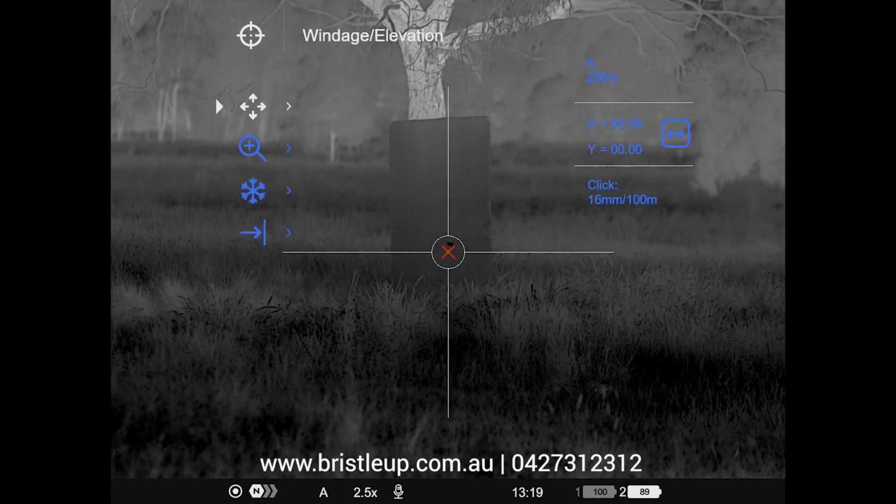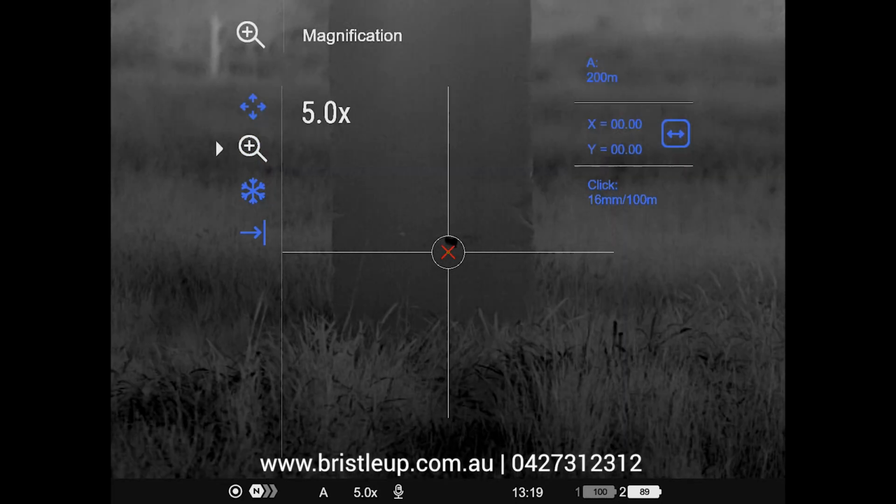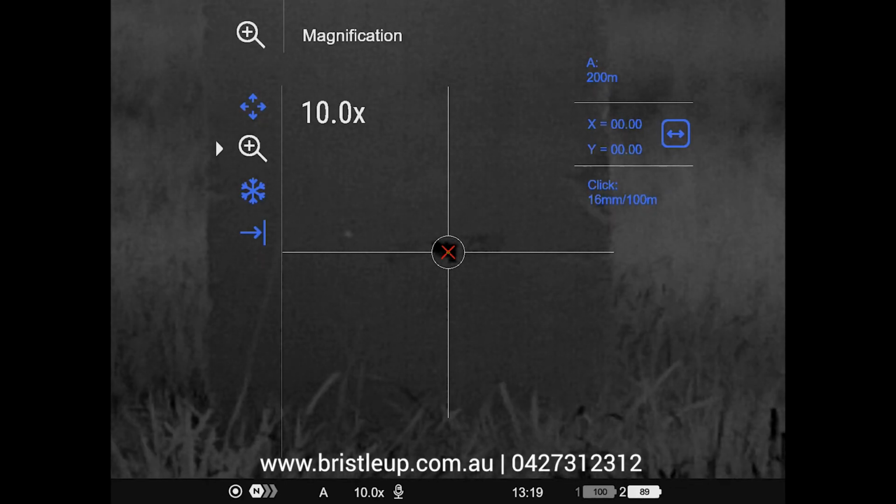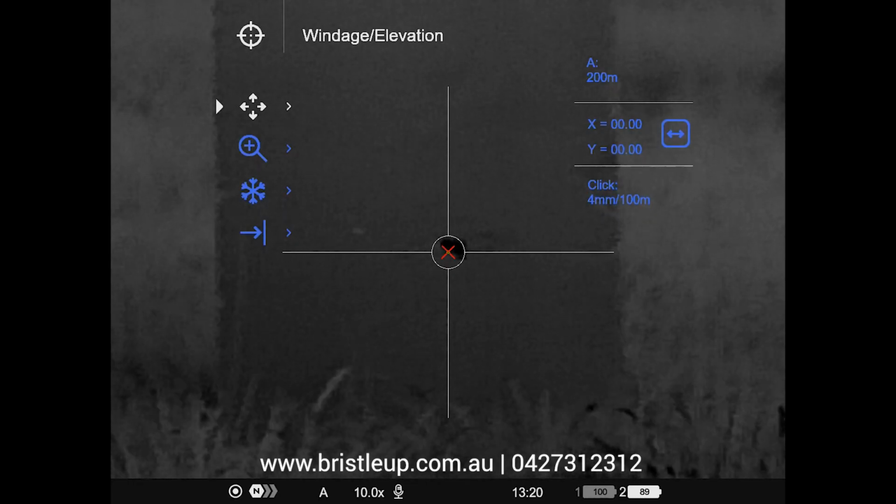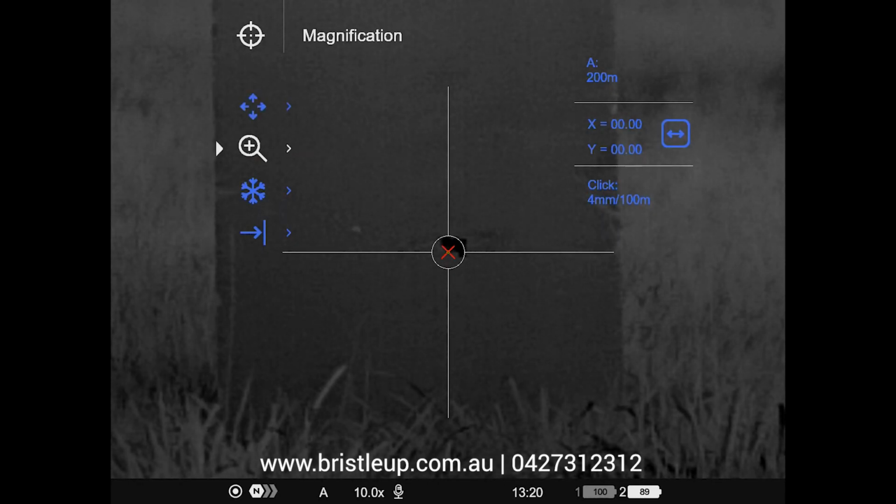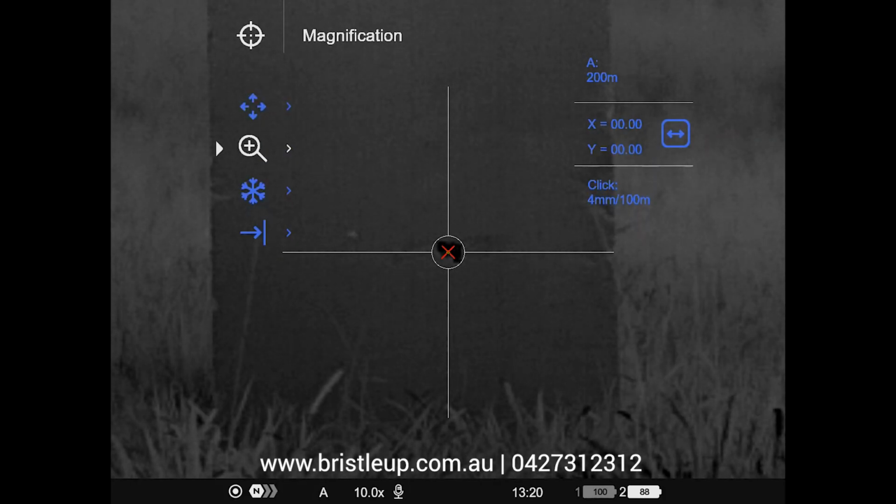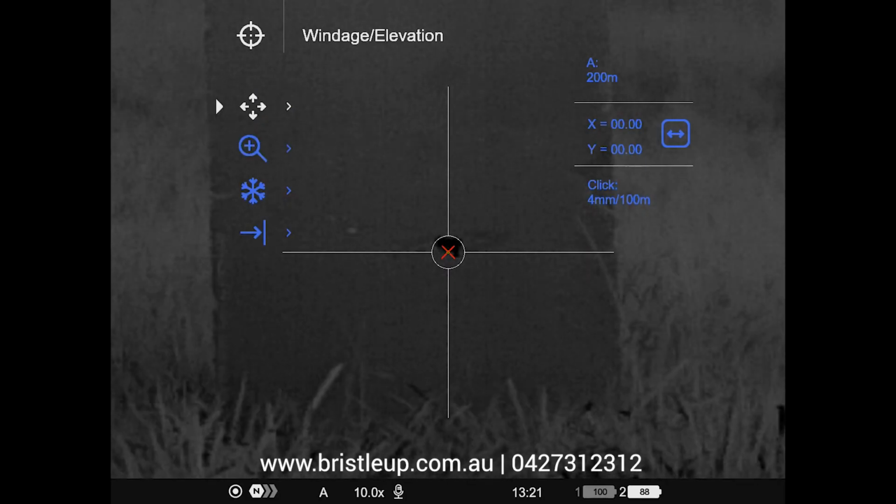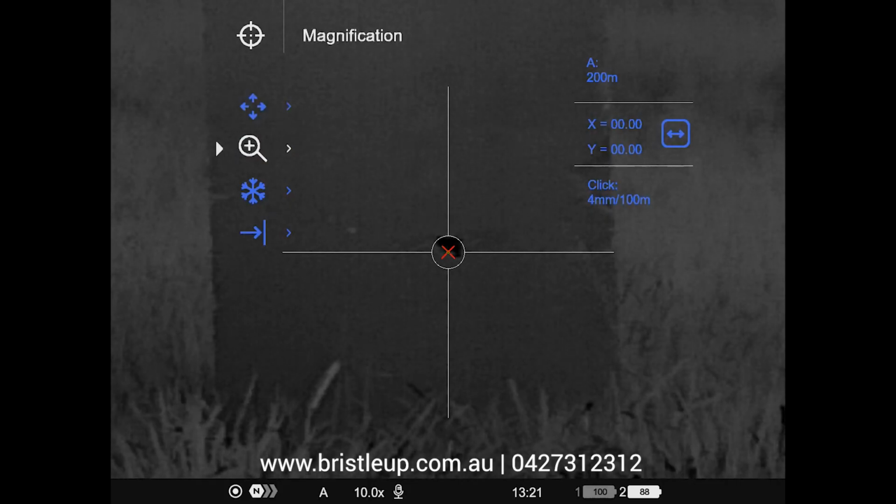Alright, so what I'm going to do is go down to our magnification first, and then zoom in. Let's just go 10 times, for example. We can see our square there. It's a bit more of a rectangle. Alright, so now I'm going to do a demonstration on how the freeze frame zeroing works. So just imagine I've taken a shot there now, and now I'm going to go out and mark the impact, and then I'm going to come back and show you how to zero it to where your shot actually landed.